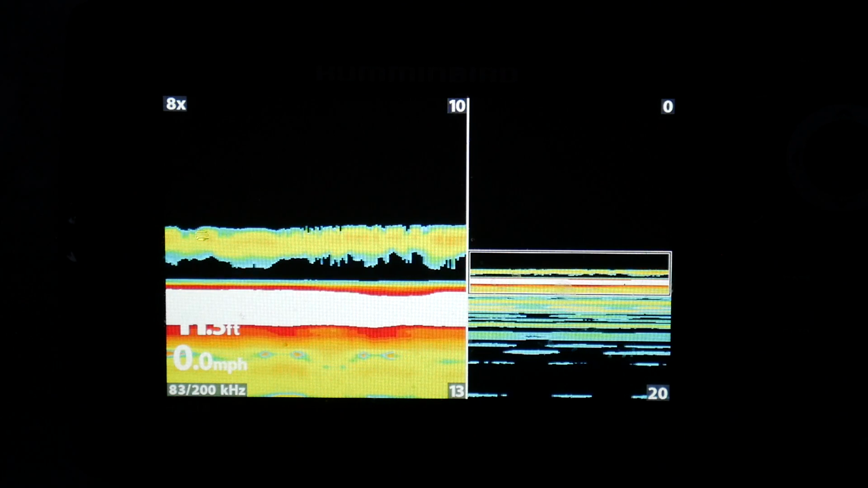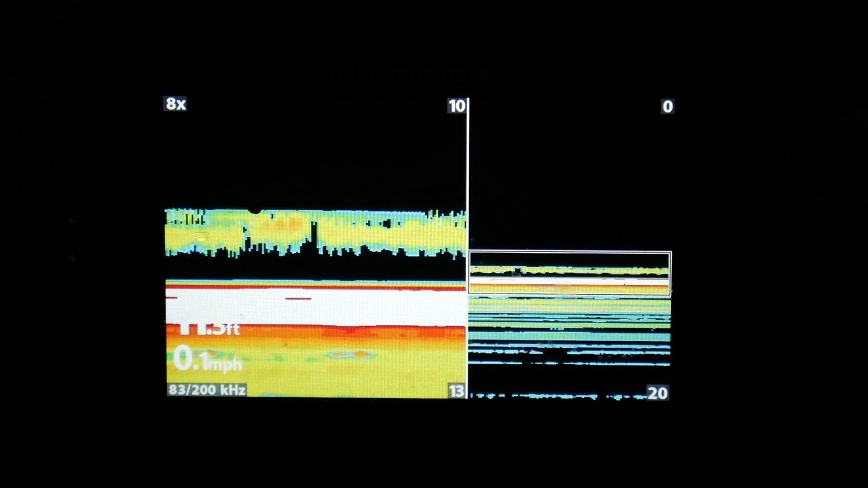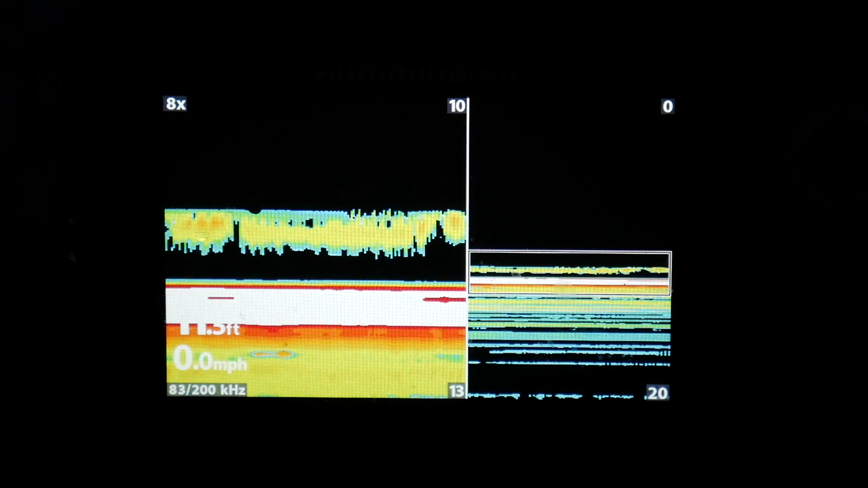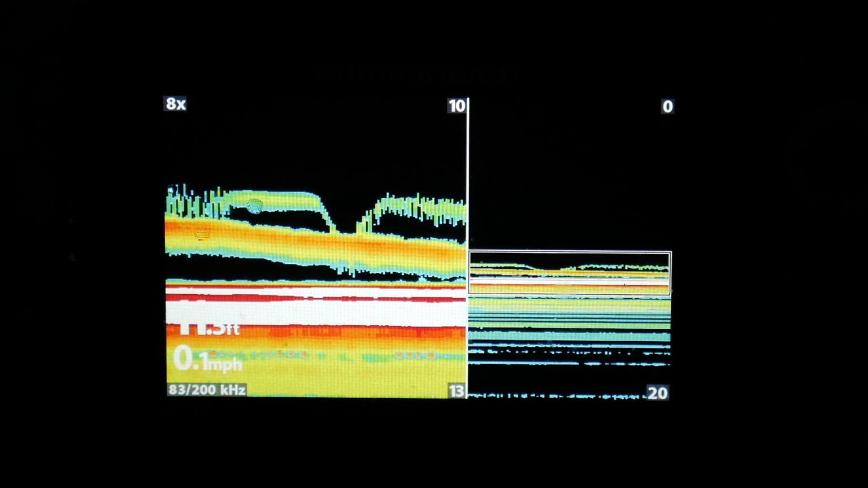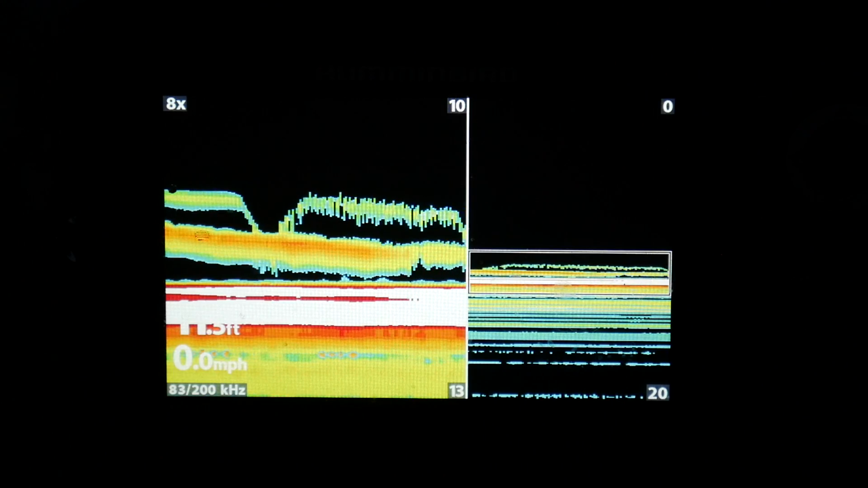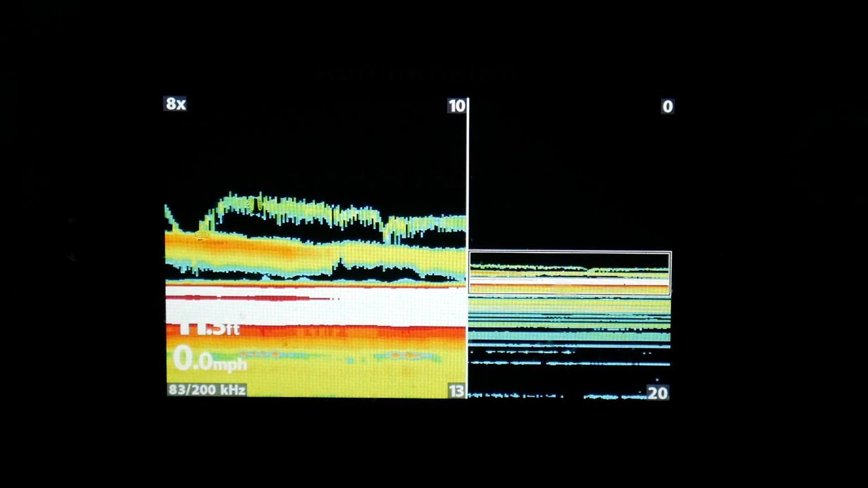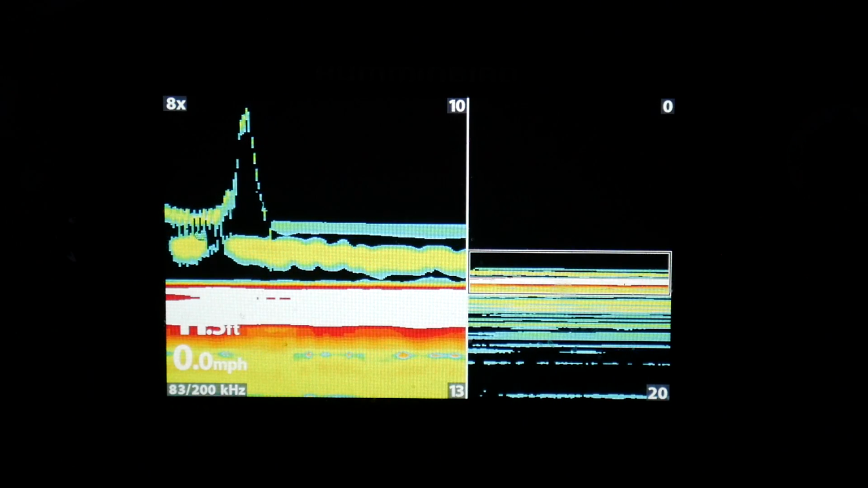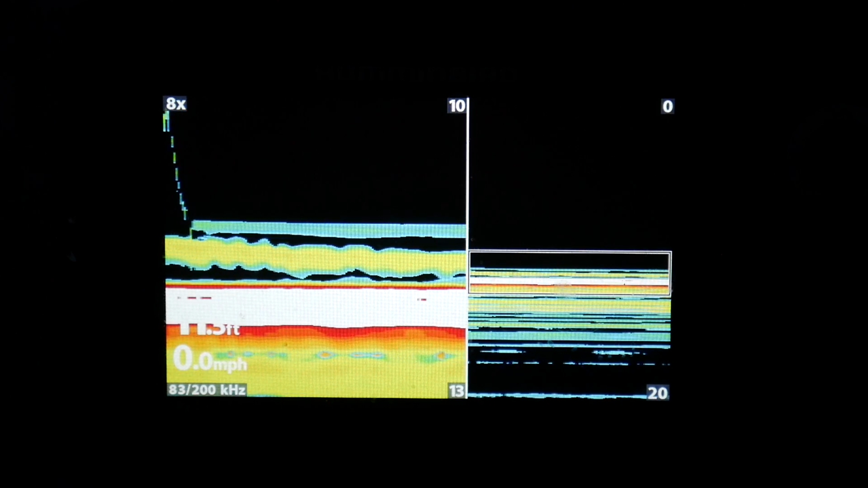This is the most finicky bite I've ever experienced. This is unbelievable. What is this fish doing? I've got no idea. He's on my lure. I cannot get this fish to turn. Come on, what is this fish doing? It's a decent mark. Is this a carp or something?